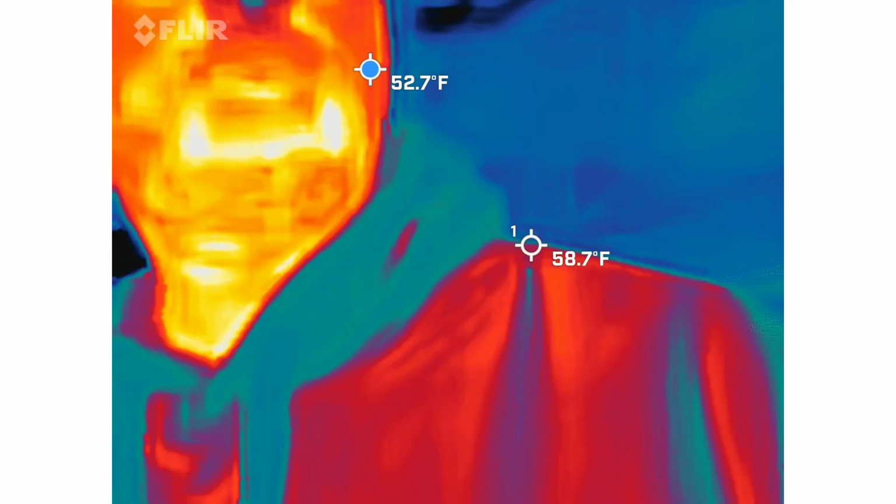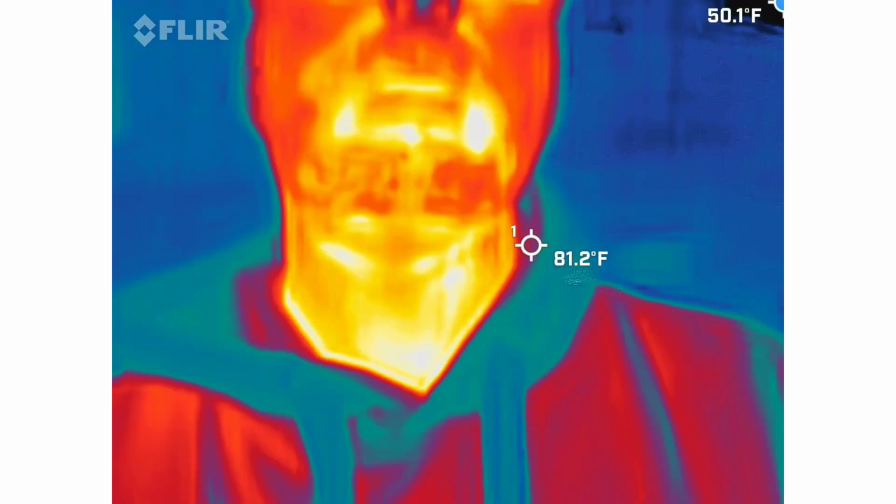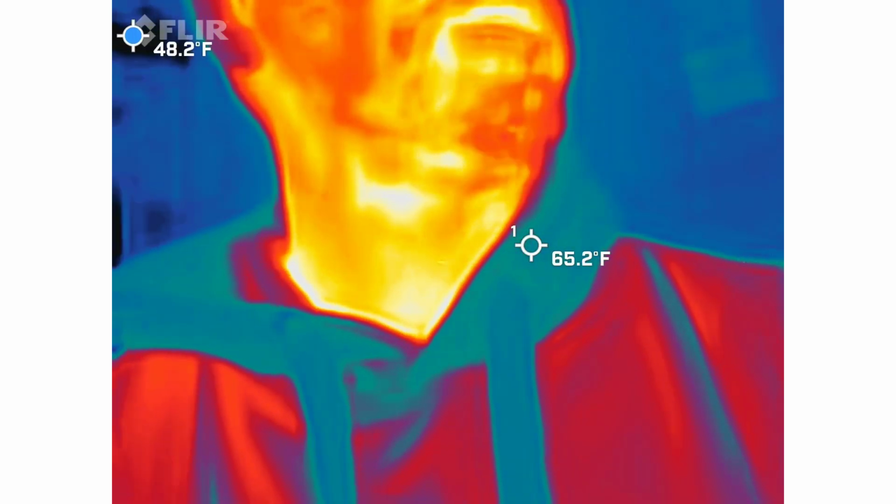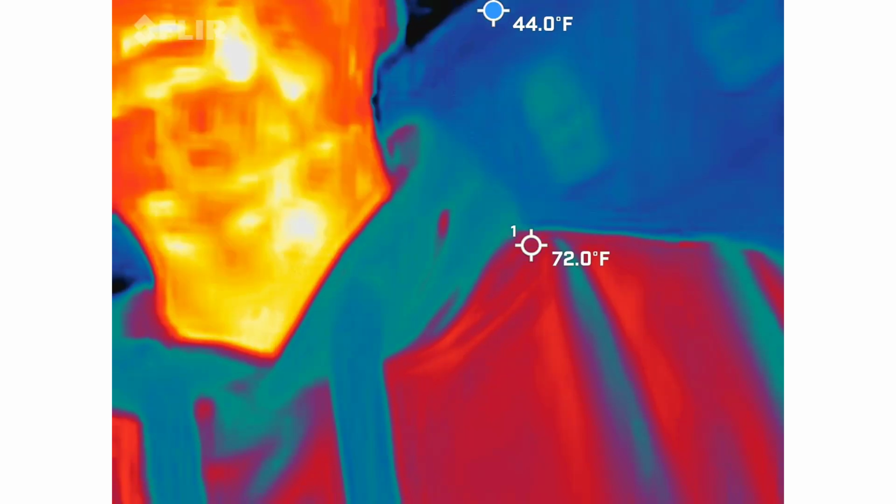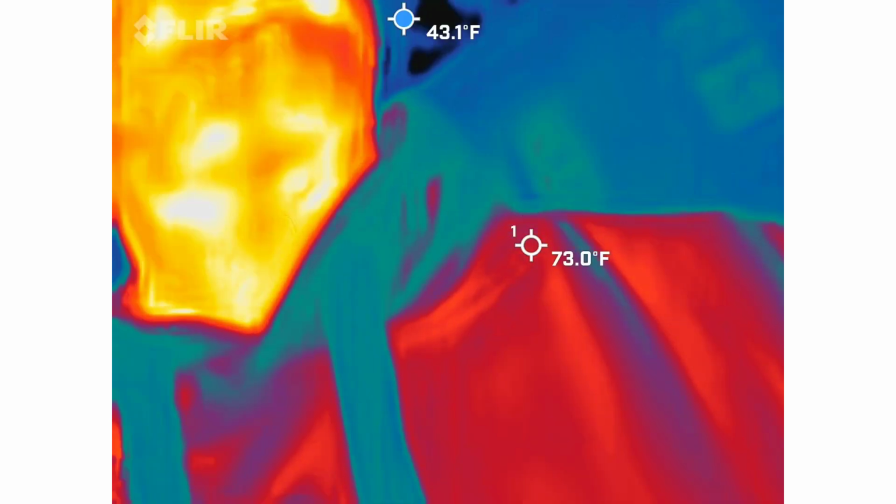Thermal imaging. Why would we want thermal imaging inside of a ghost hunt? Energy. How so? Things we can't see. Not heat, but cold. We're looking for cold spots. So it's that old adage, the old wives' tale, that ghosts create cold spots. Your hair stands up on the back of your neck. It's a legit thing. So this is a legit camera. This is not a phone app.